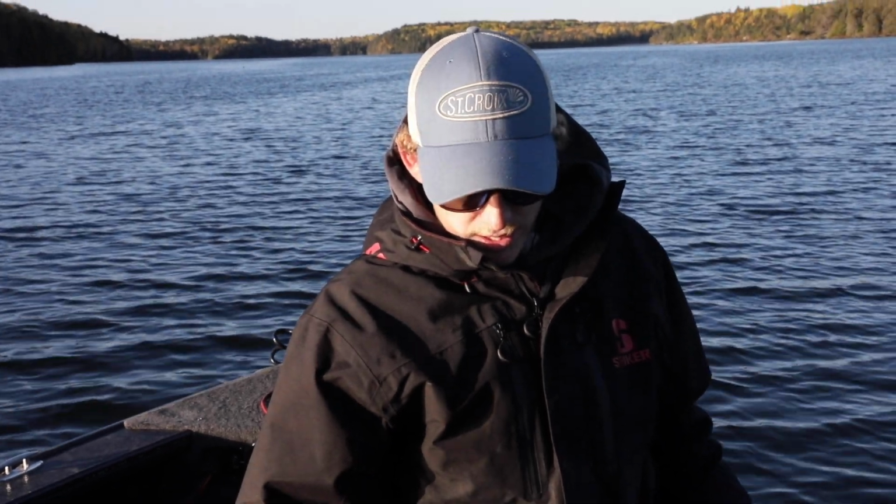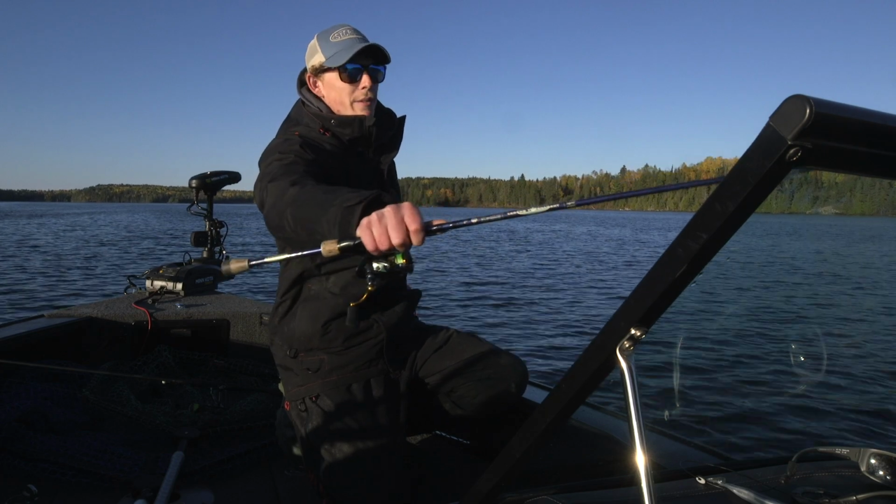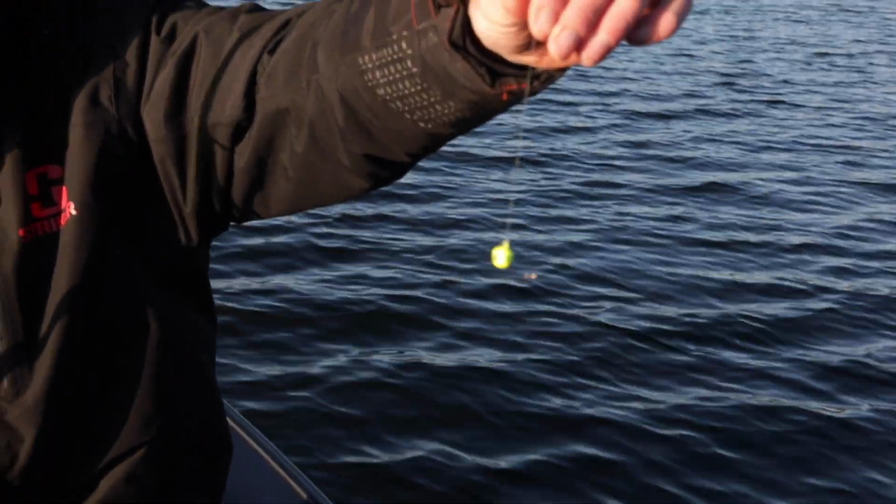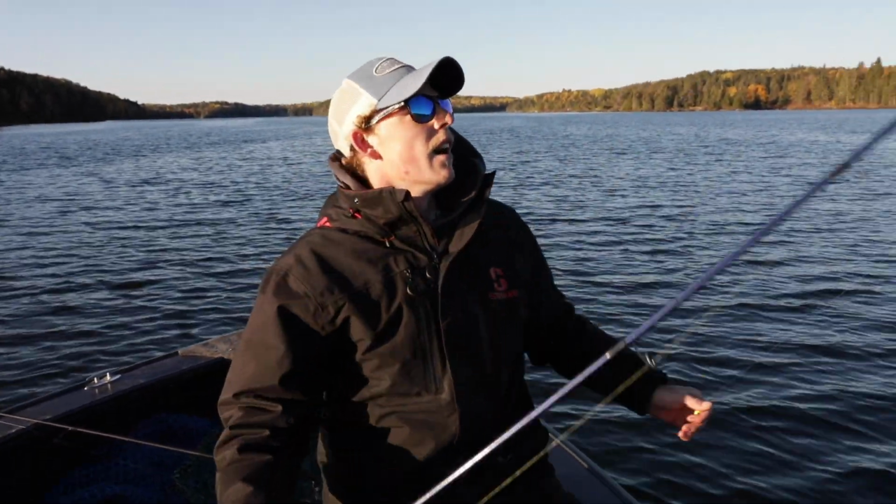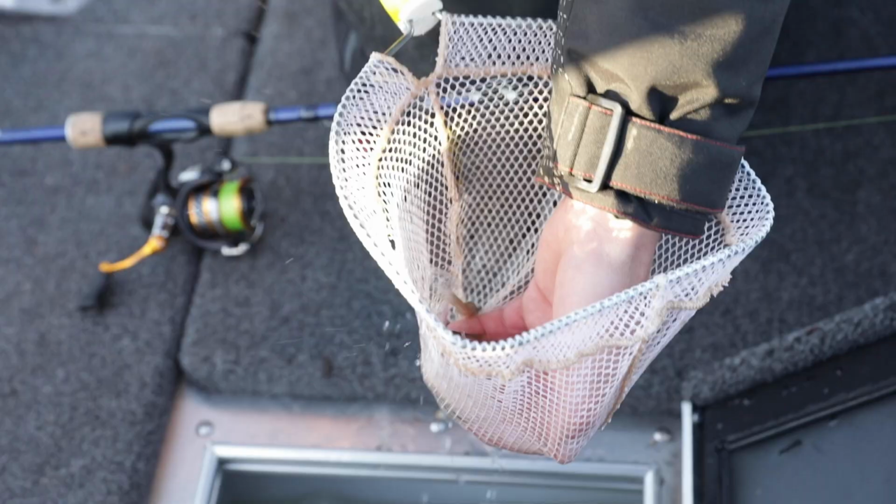So what I'm using today is a 7-1 medium Legend Tournament, because you want a somewhat heavy rod for these big fish. And for the jig, I like to use a longer shank on it, because they obviously have big mouths, right? And they have hard mouths, and it ups your hooking percentage. And for minnows, I like to get bigger minnows too for that long shank jig, right? And I'll show you how I hook them here.